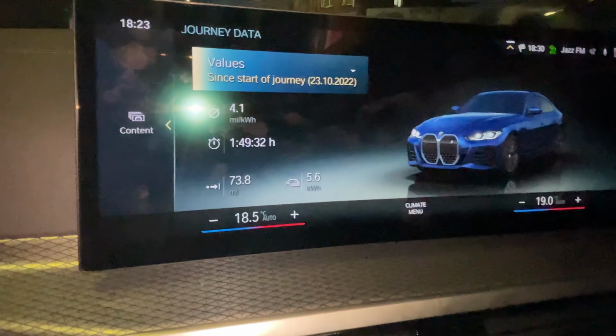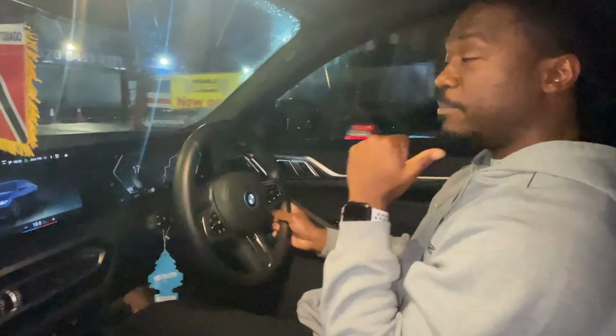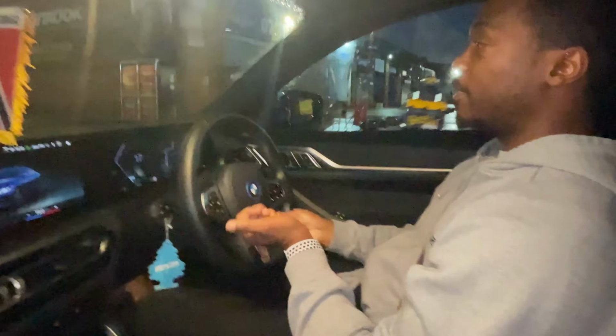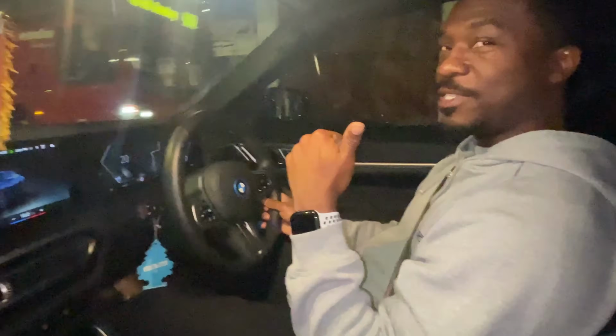And I don't even have to mention that we are going on a little family holiday to visit other families, so the boot is rammed to the hills. We are carrying weight and there are 4 of us in the car and we're still able to achieve that. Pretty amazing, right?